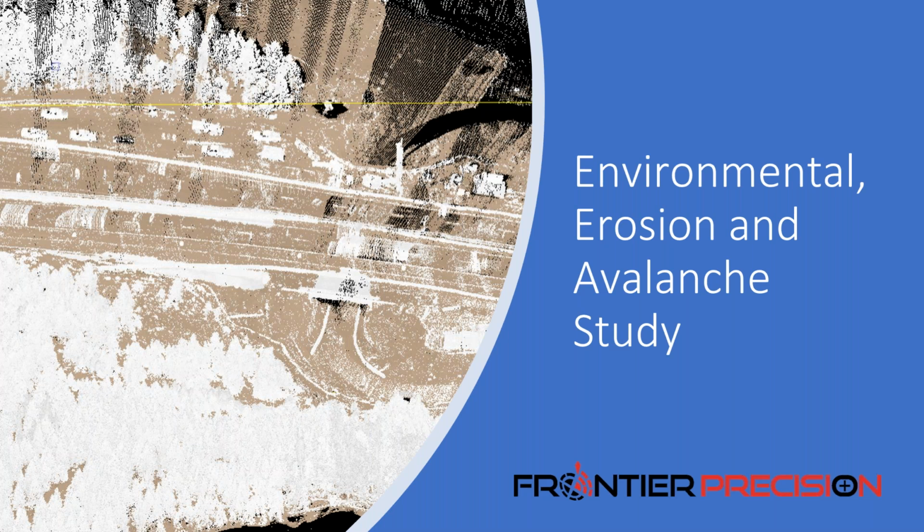Colorado Department of Transportation uses data like this, as does Alaska Department of Transportation and other DOTs. They use this to monitor erosion and movement on these hill slopes. That could be big movement like avalanches and rock slides, but it doesn't necessarily have to be. It could be a little bit more subtle as well, and we can monitor these movements over time.